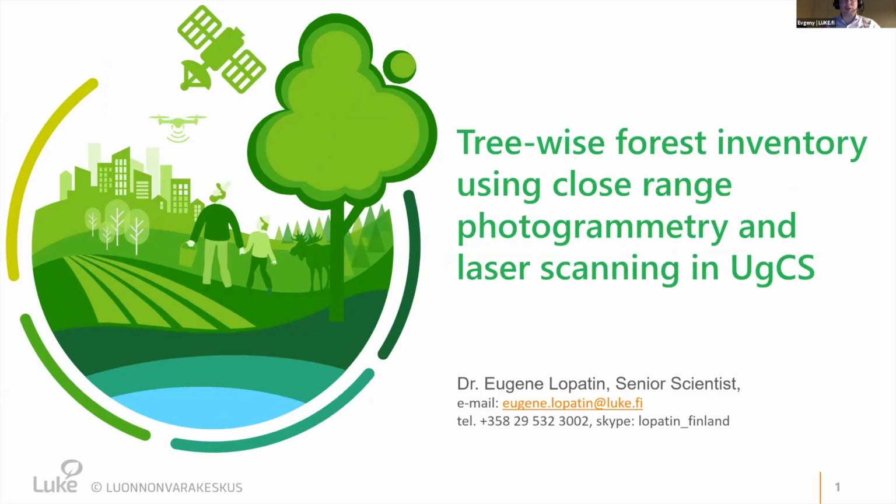I would like to introduce myself. So I'm Evgeny Lopatin. I'm working as a researcher at Natural Resources Institute Finland, and we were very much interested to see how the different tools can be used at the moment for tree-wise forest management inventory. And today I would like to cover two topics, this close range photogrammetry, which from my point of view is only possible if you use UgCS.